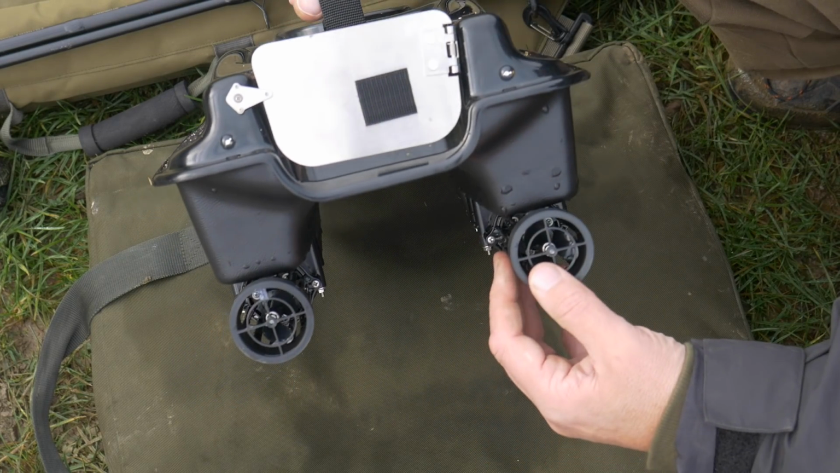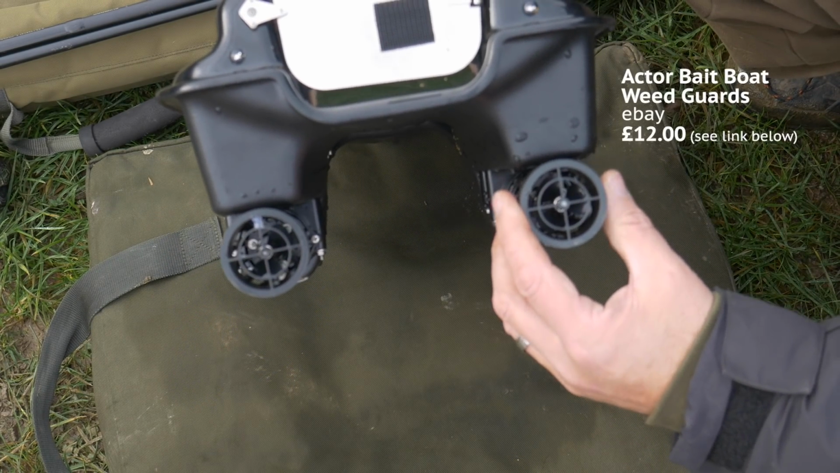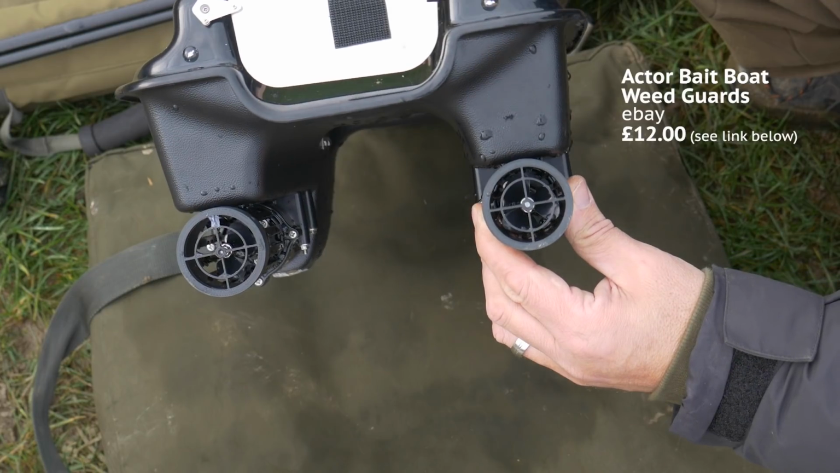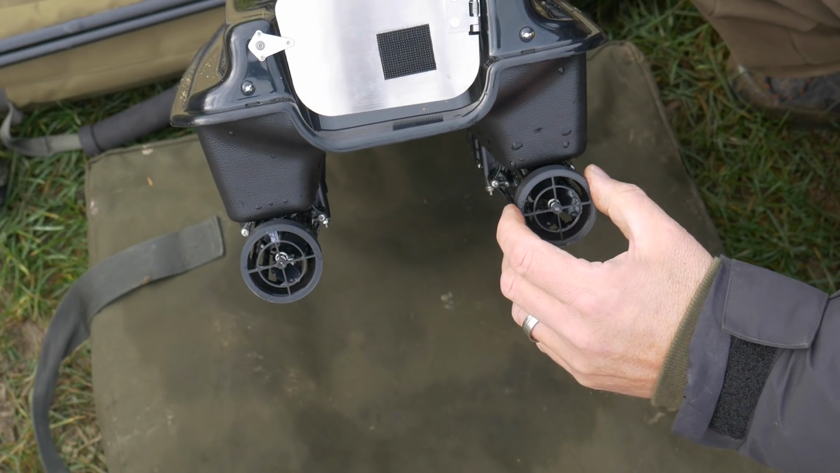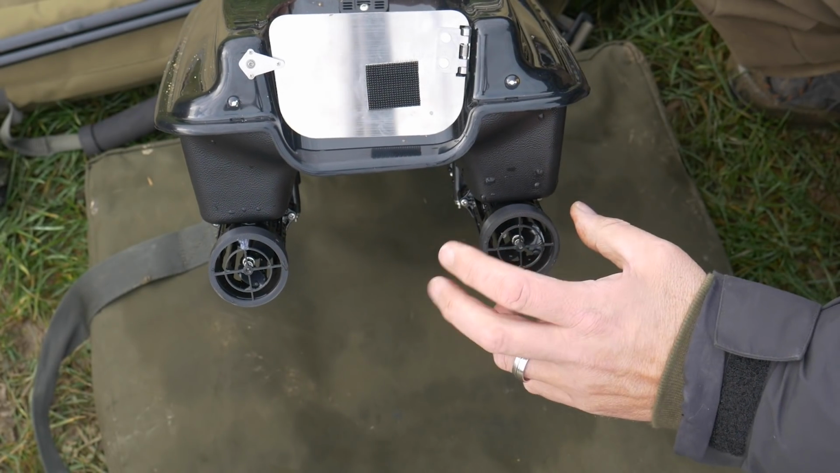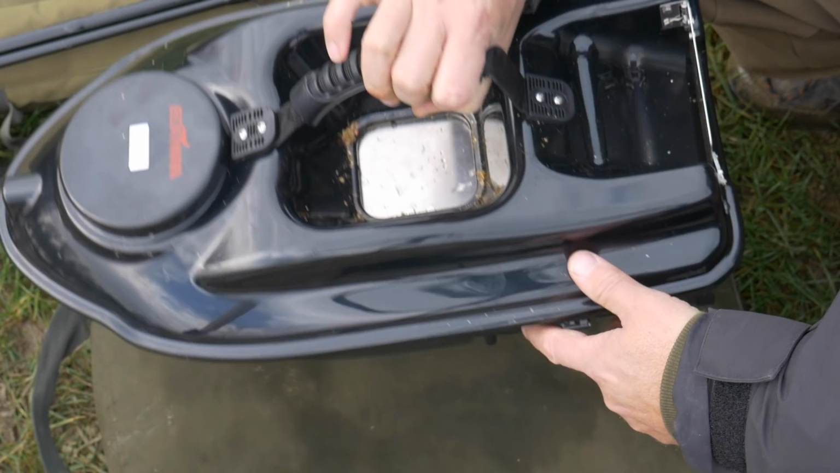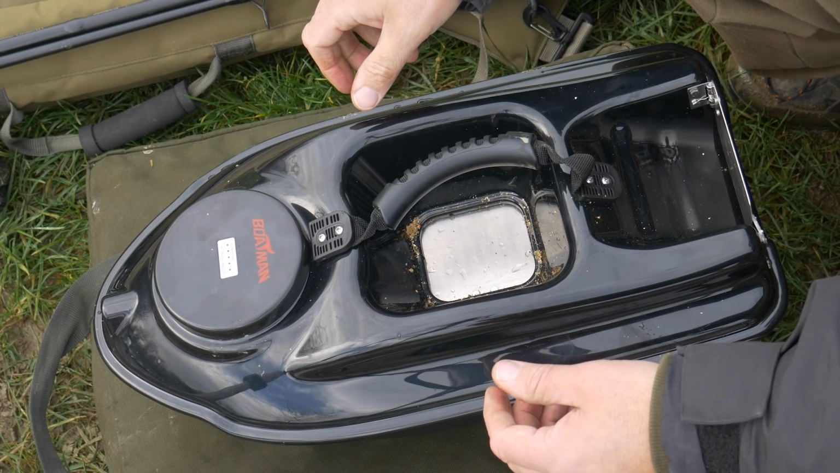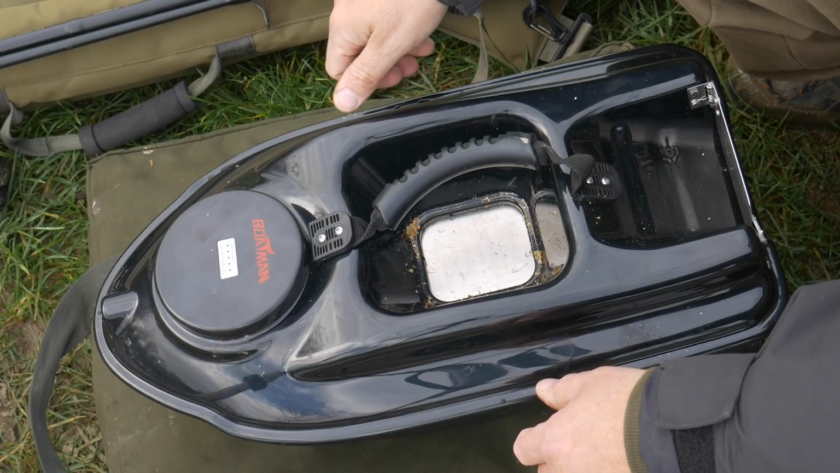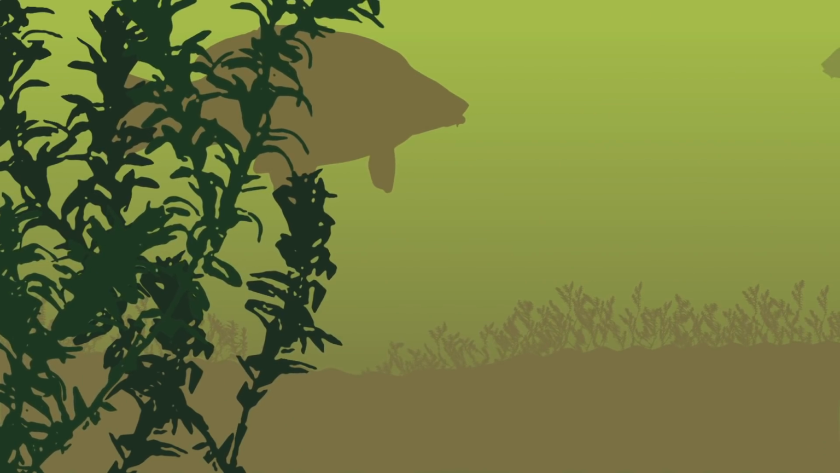I've also added the weed guards to the propeller shafts, to help protect the propellers. Those are online on Facebook, and there's a guy selling these for charity. All the proceeds go to charity, so it's a win-win situation, really. But yeah, very neat.